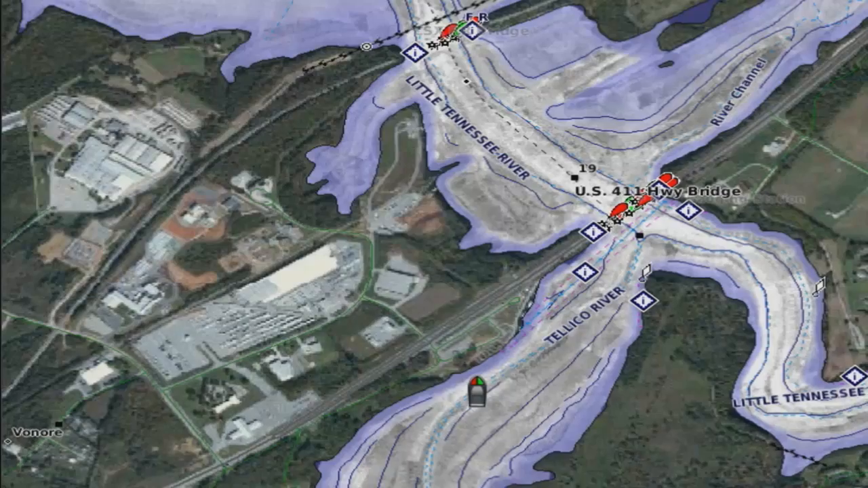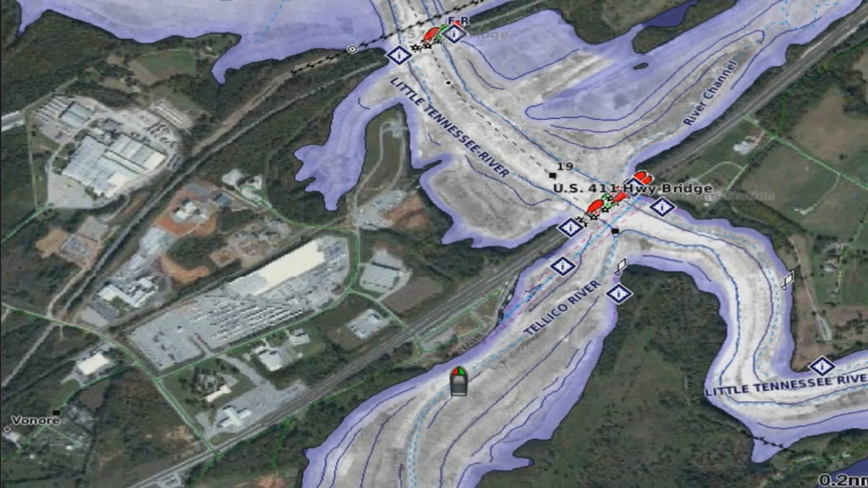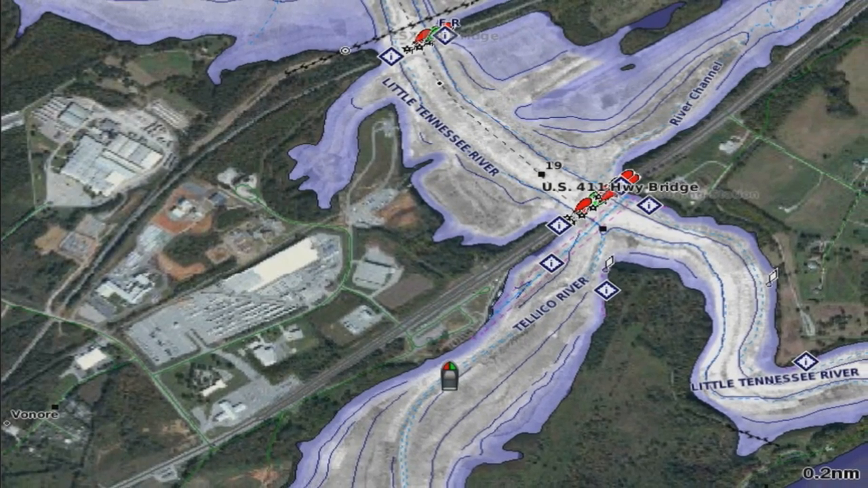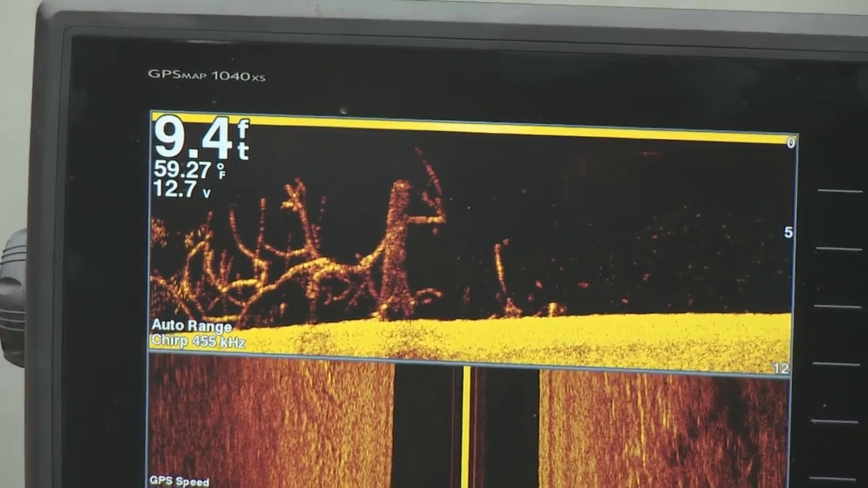You also get sonar imagery. This is like a bottom hardness map. You can clearly see the hard areas, they're shown in bright white, and you can see the softer bed areas, those are shown in a darker color. And really what you're looking for is those transition areas where the fish seem to congregate.